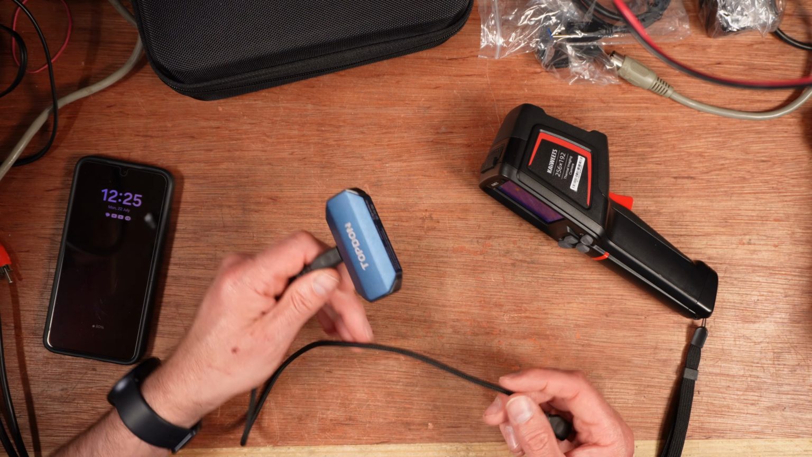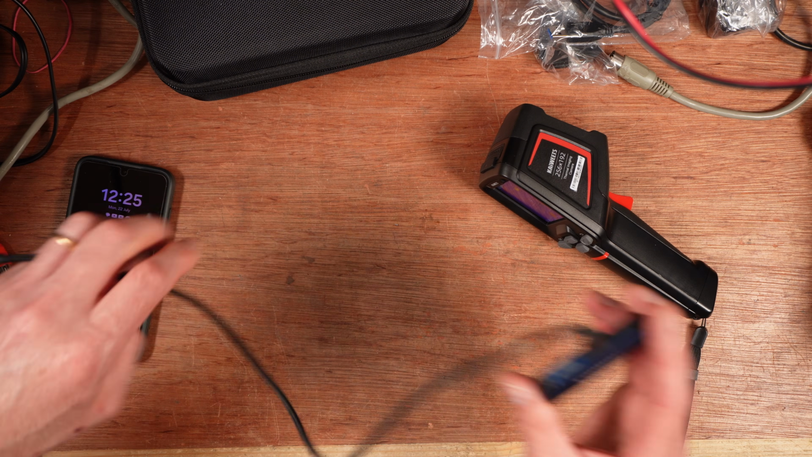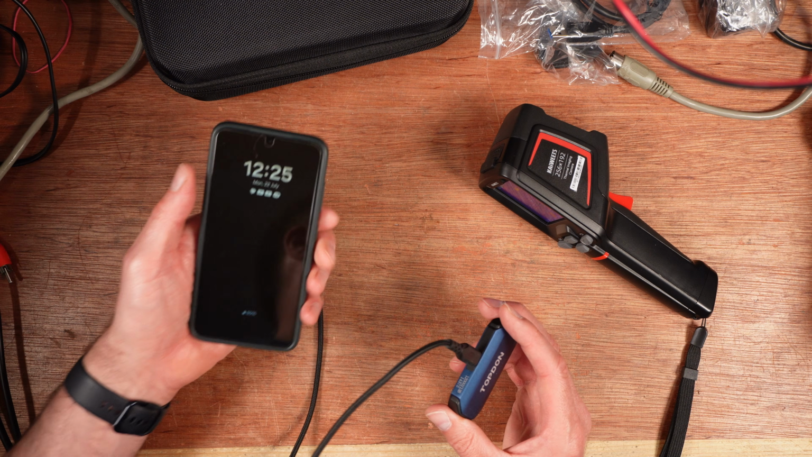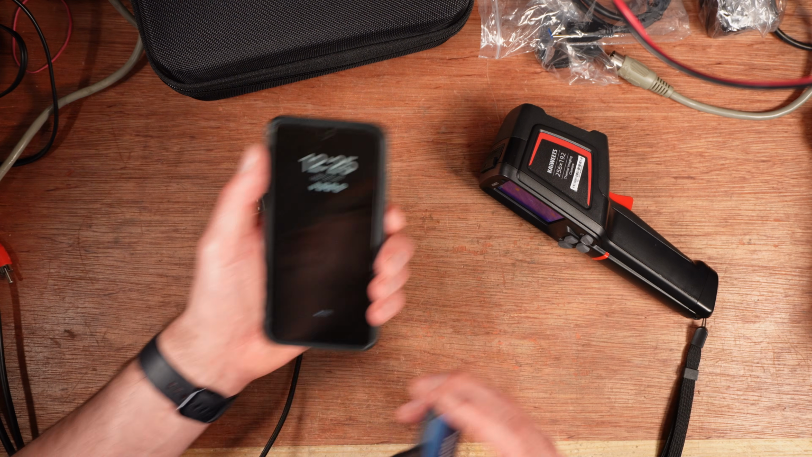Now, to do that with the Topdon, first what I did was I connected it to my phone and I recorded that video, and then I synced up that footage. But that's not ideal, and so I stopped doing that. And in the end, I would connect up the thermal camera to my phone, and I just have the phone in the picture with the relevant data on the screen while I was actually doing the repair, and that worked much better.